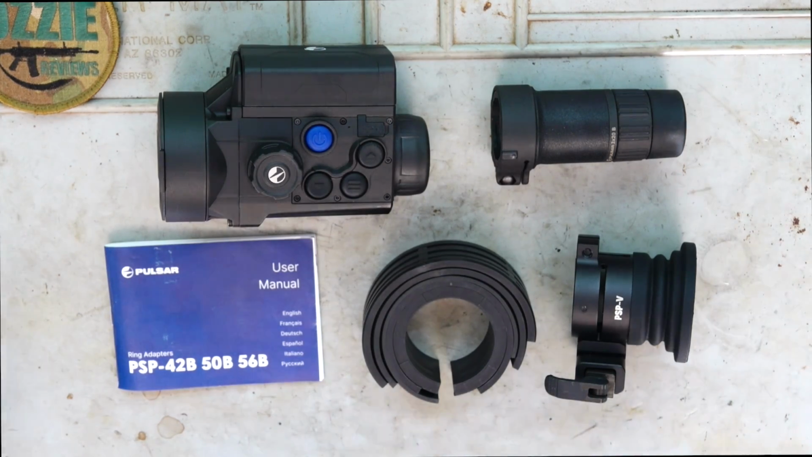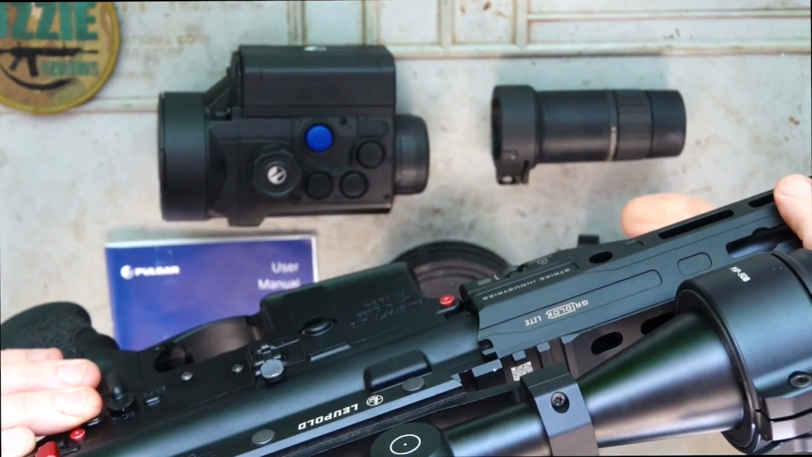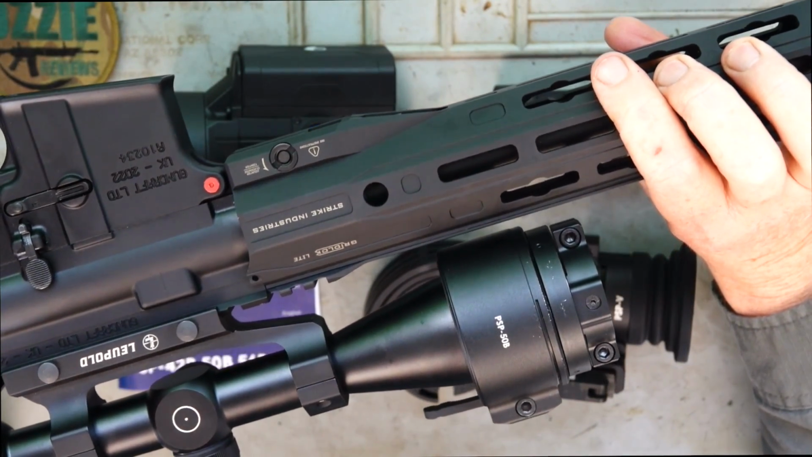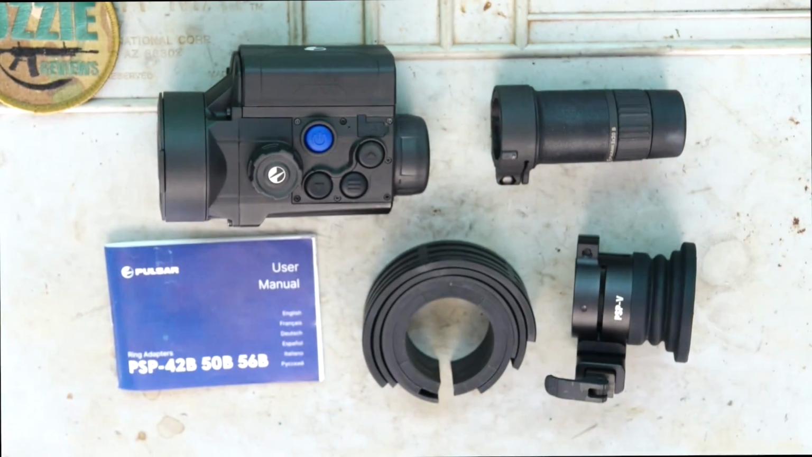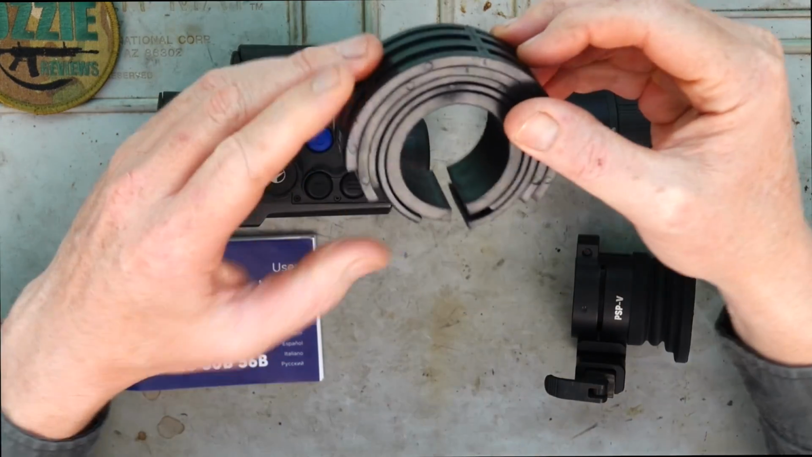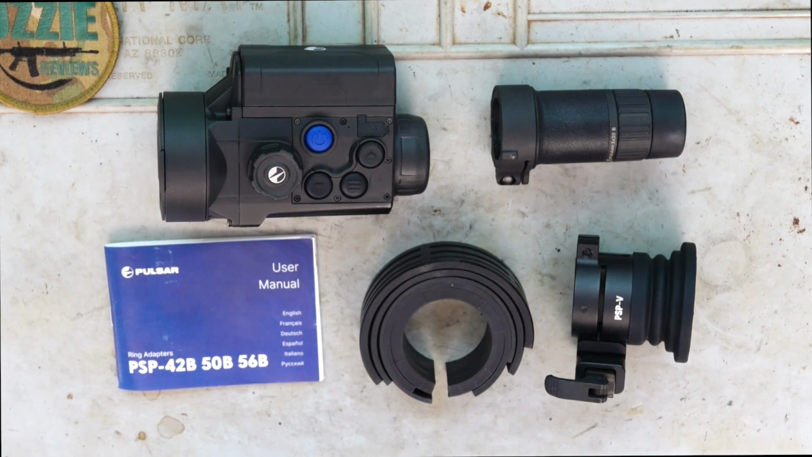So what I've got here, I've just got on the front of my Schmidt & Bender, this is a 2.5 to 10 by 40 optic, okay? Now this is the adapter that I've got on the front there. If you turn it over, you'll see that I've got PSP-50B, which is actually the incorrect one for that optic, but I have borrowed this from a friend of mine, and that was the adapter he had, and they come with a lot of these ring inserts, so I've used a few of them just to get that on the front of the optic there to show you.